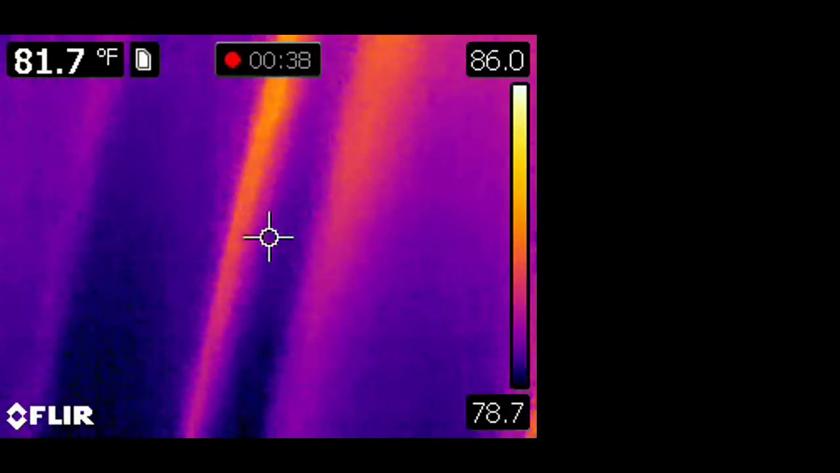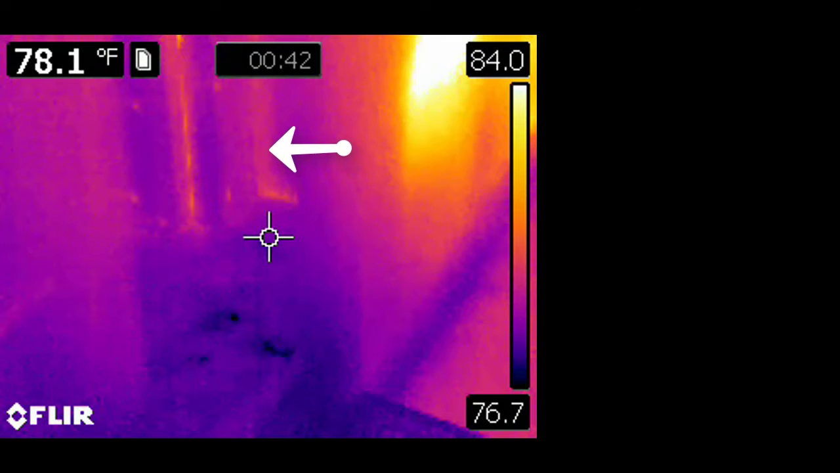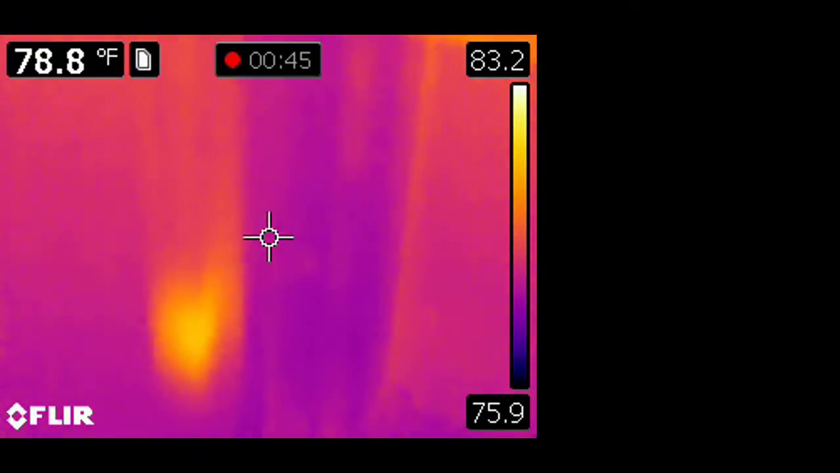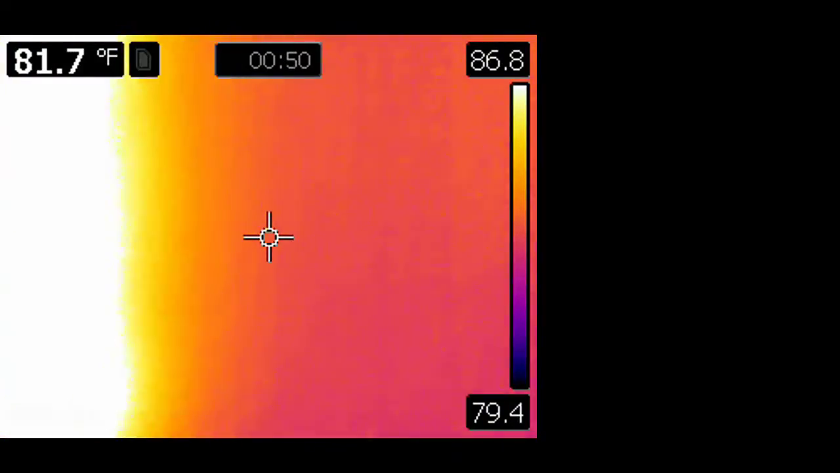So we'll keep coming back out, and you'll see there's the corner with the heat coming right in the crack of the corner and on the back of the drywall from the other room. That's a closet straight ahead there, and a bedroom on the other side.